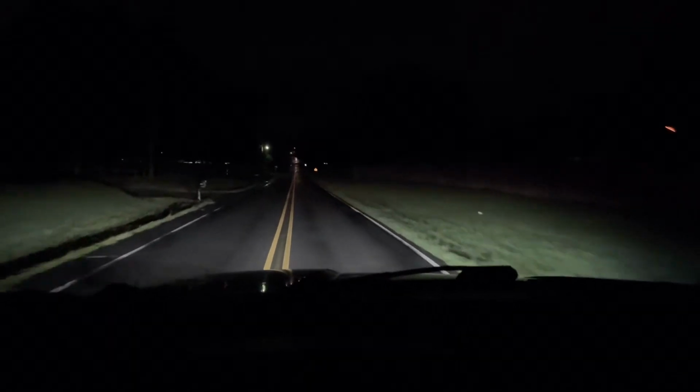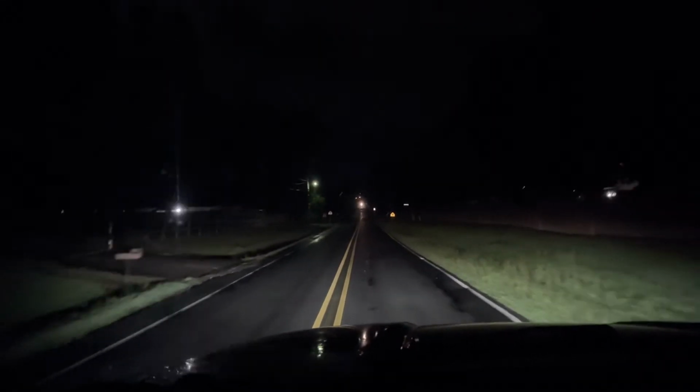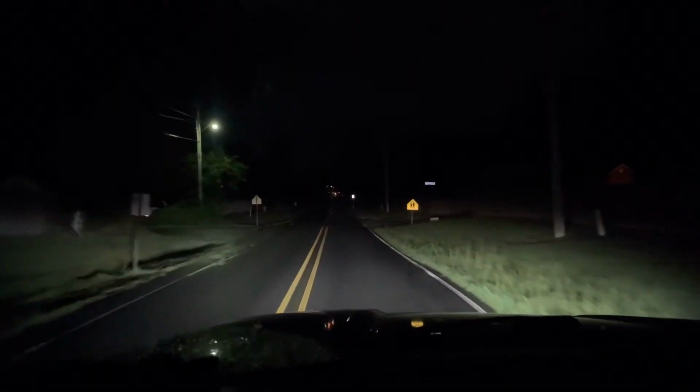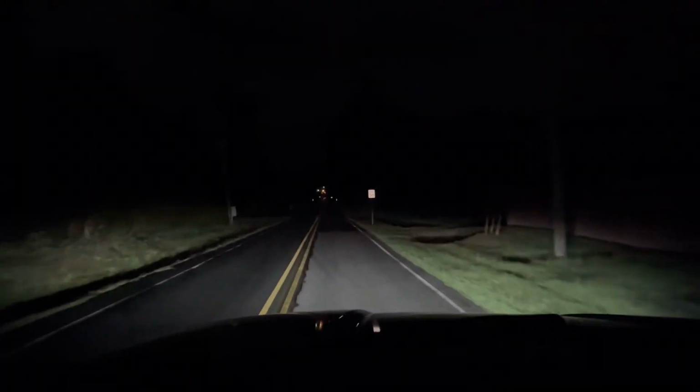Now, with the window tint, it's not as accurate as what it probably would be on yours, but anyways, I figured I'd do a video showing in depth what everything looked like. I do like how far it goes off into the ditches, though.